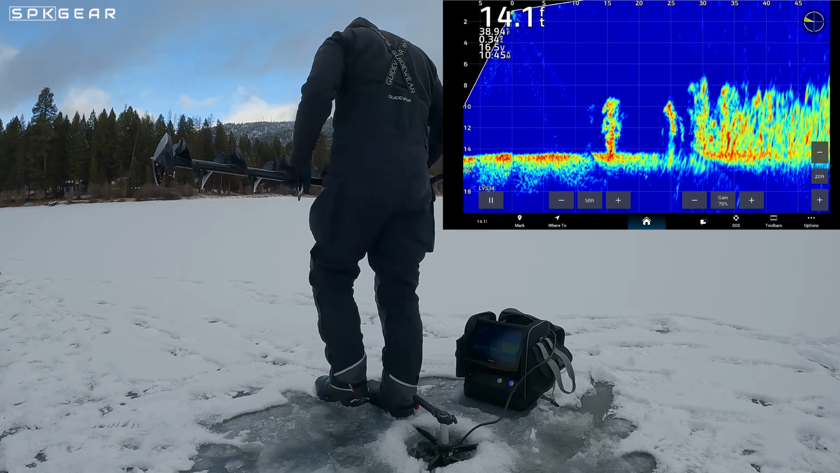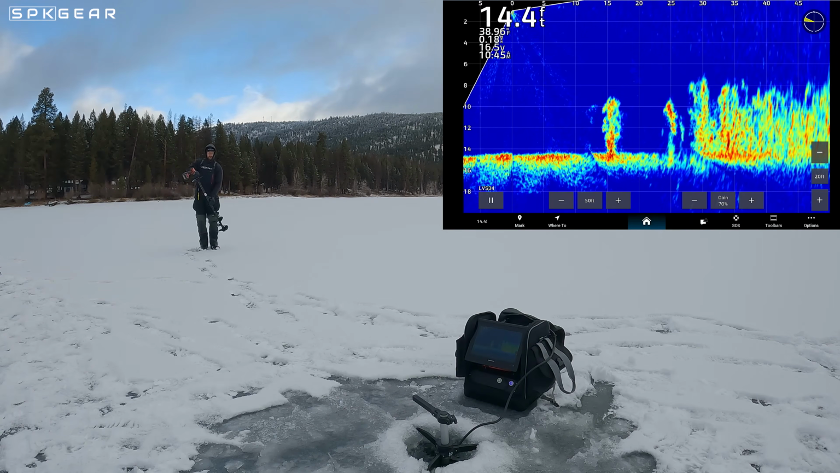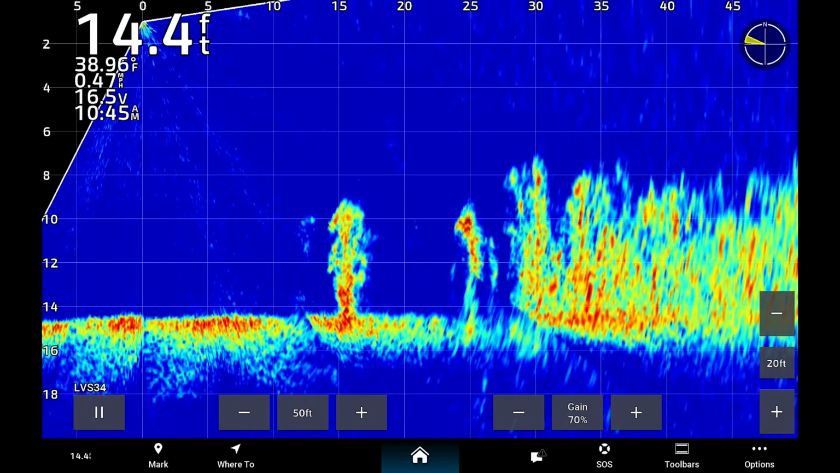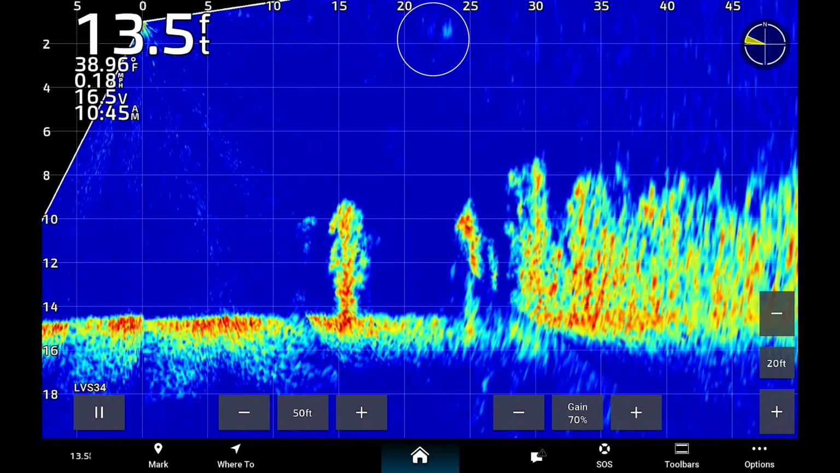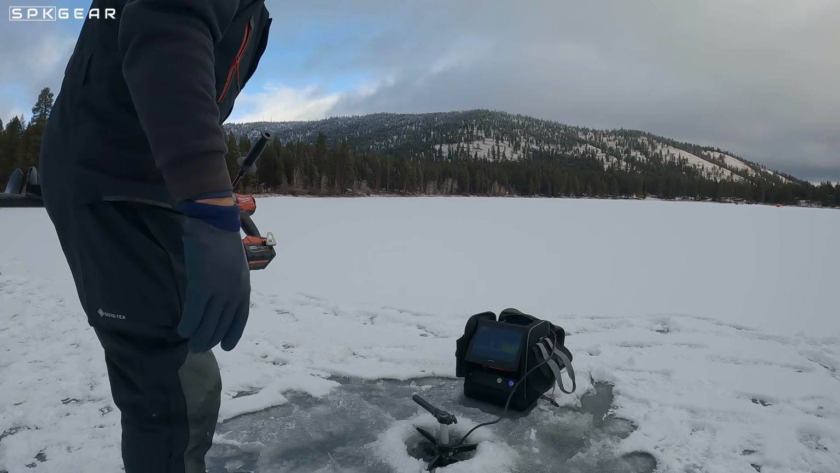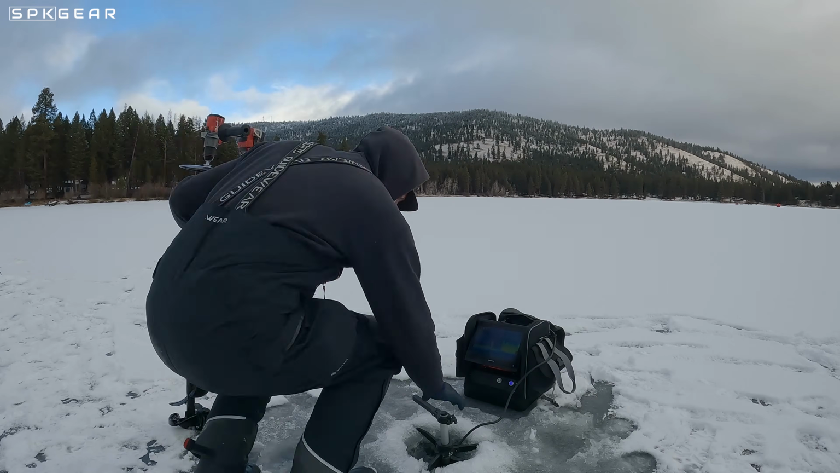eight yards. 1, 2, 3, 4, 5, 6, 7, 8. Make sure I'm lined up with my handle. Drill the hole. Now watch and see if I hit the spot or not. I think I did. So I'm going to set up right there and then I'm going to make another hole further down the weed line.